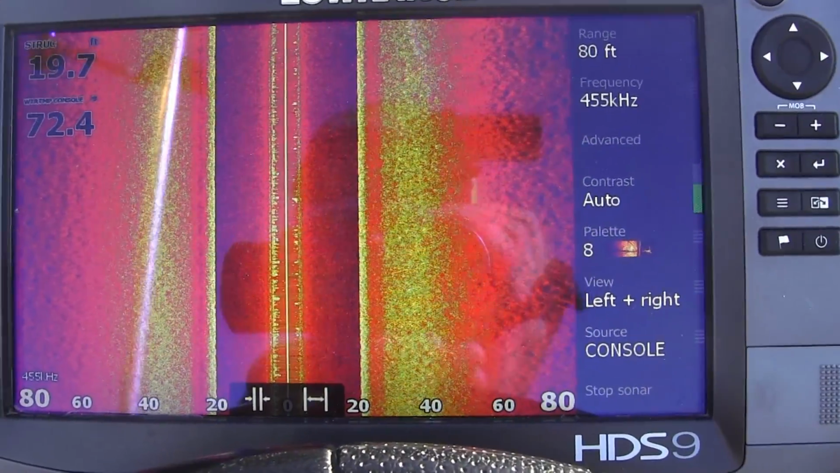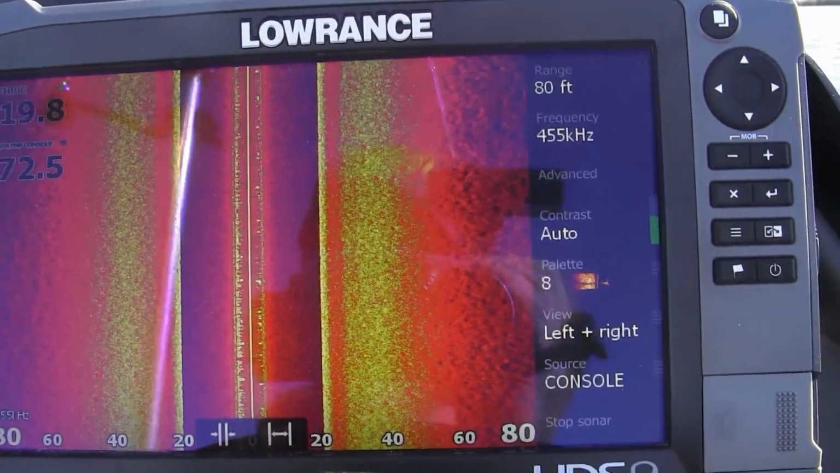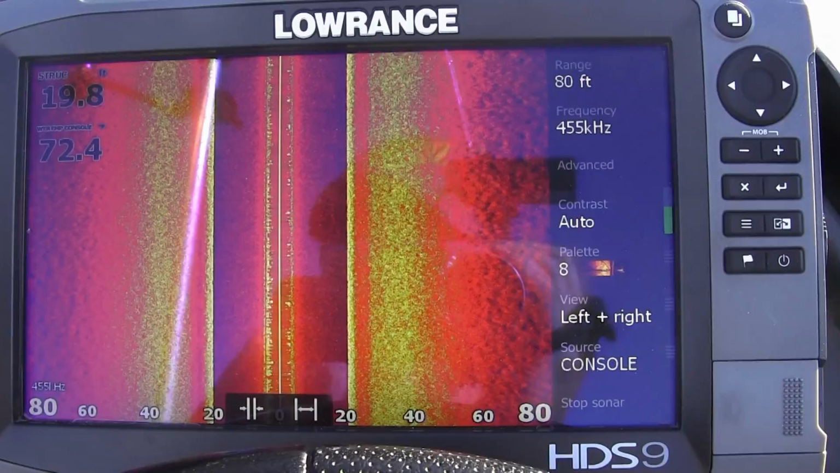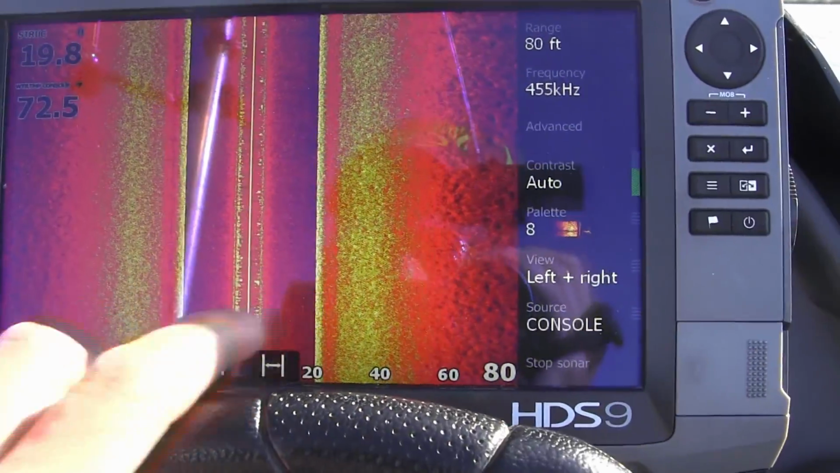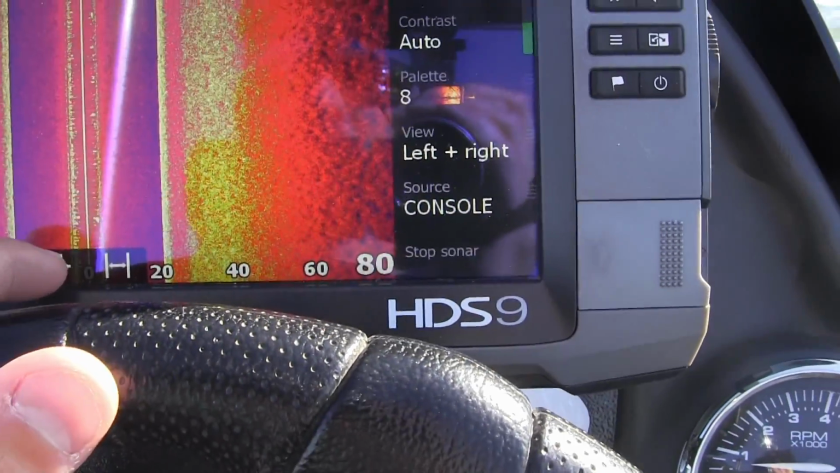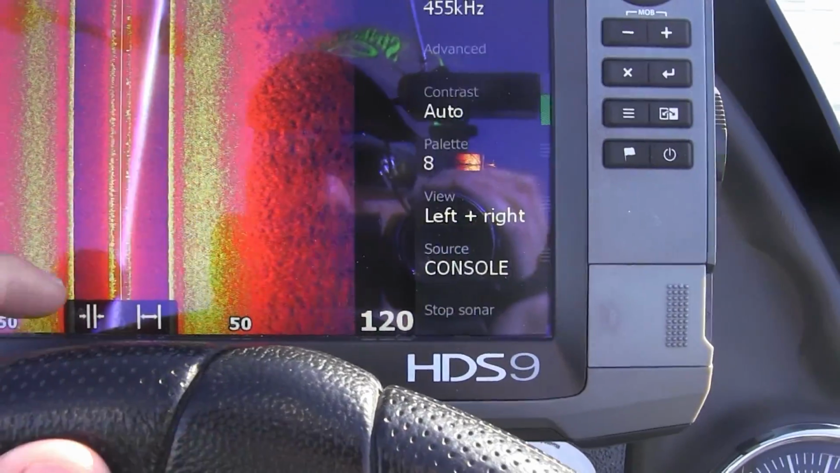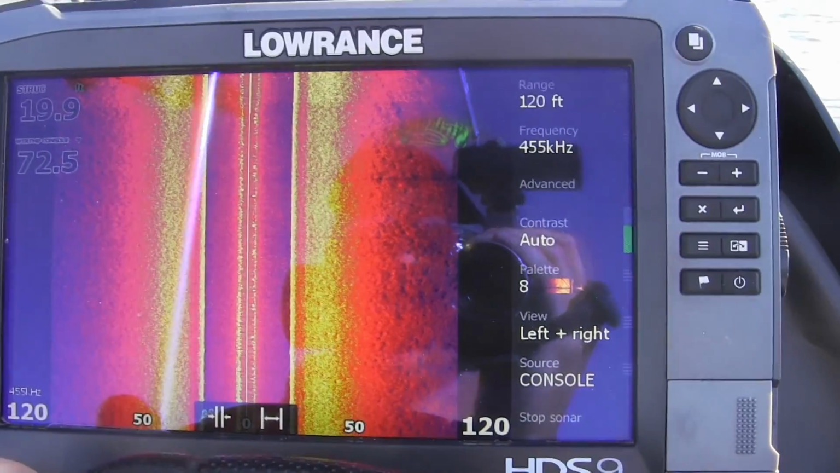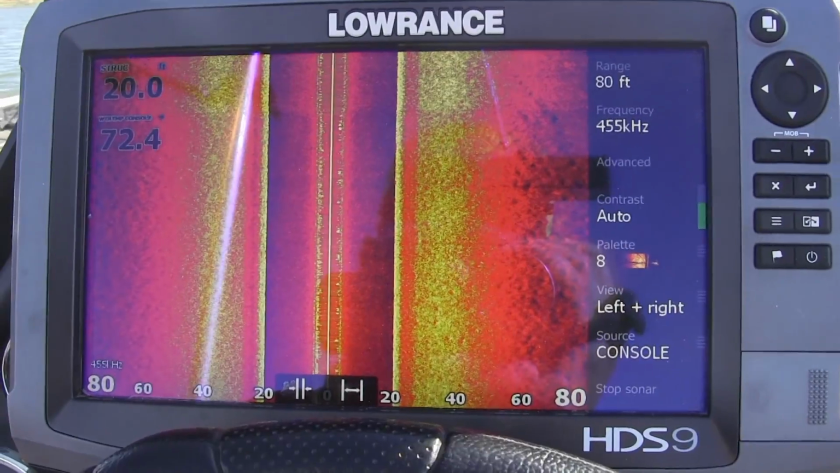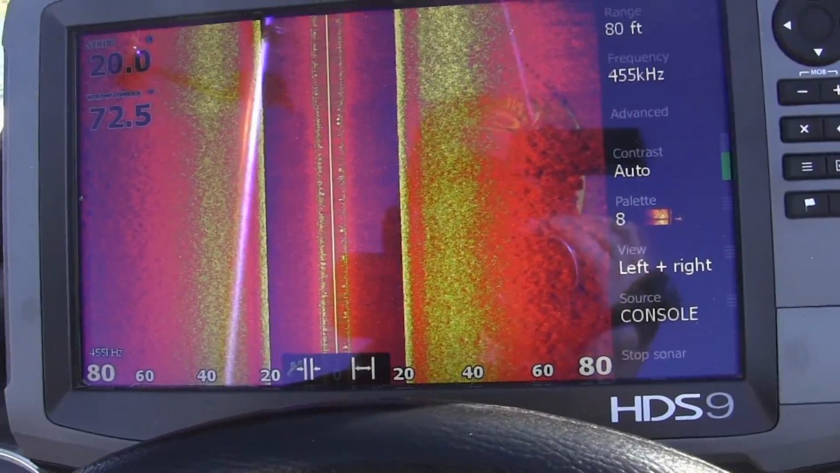A few settings that are going to help you when you're idling and looking for structure. One, keeping it on 455. Your range is going to differ. If you're in a really deep lake and you're close to the shoreline, you can change the adjustment here, or you can just go right down to the bottom of the screen, and the arrows that are pushing things together actually expand your StructureScan viewing area. Or if you want to shorten it up, I like 80. That's just my preference. I can see a lot of good detail. I can see bait balls of fish if I need to. So that's totally up to you.